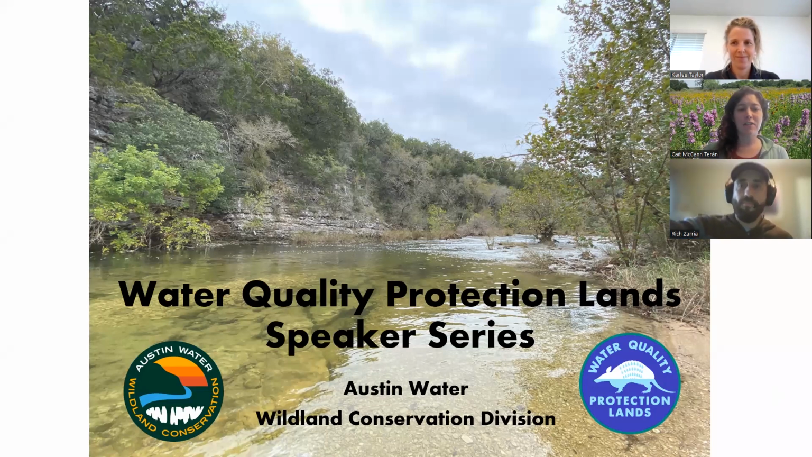The Water Quality Protection Lands, or the WQPL, protect groundwater in the Barton Springs segment of the Edwards Aquifer through the conservation and restoration of large connected natural areas in Hays and Travis counties. By restoring grassland savanna ecosystems and healthy riparian corridors, the WQPL not only supplies high-quality water to recharge the aquifer, but also provides habitat for wildlife, protects cultural resources, and supports research to better understand the natural world protected by these lands. Today, we're so happy to have Rich Zarria with us.